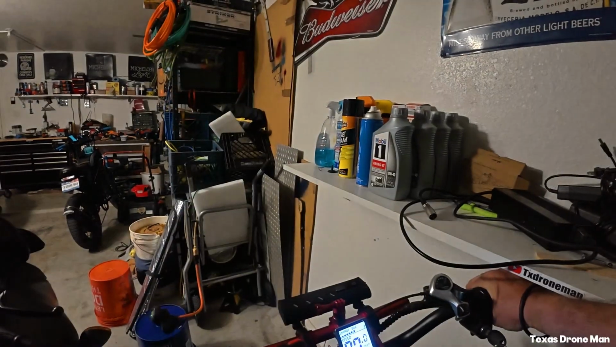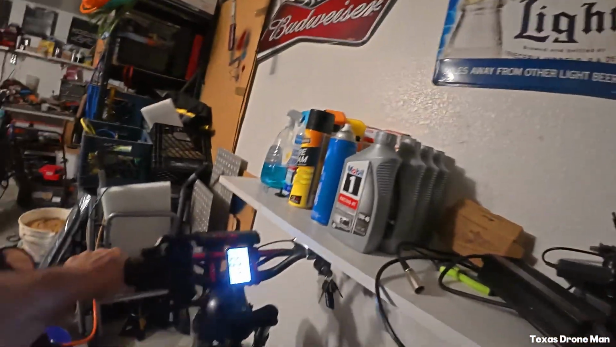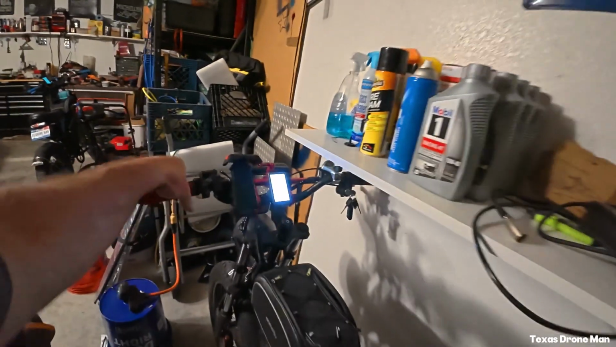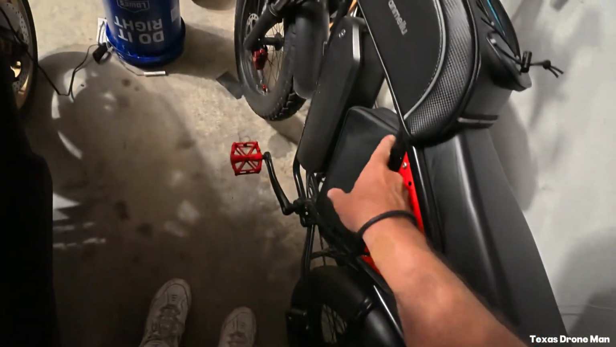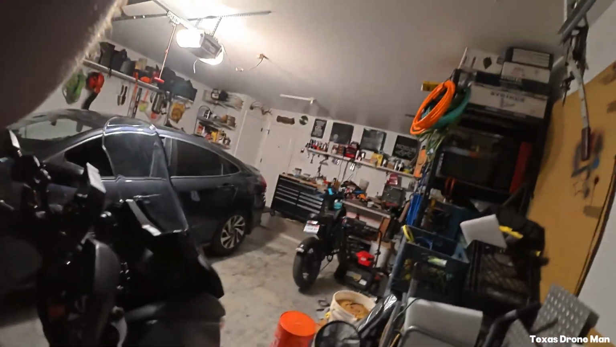Let's see here. I'm trying to turn that off. I'm trying to get this up. Maybe, hold on. I don't know if you guys can see that, but you see that square battery there? I'm going to take this off of me and pull this camera loose.